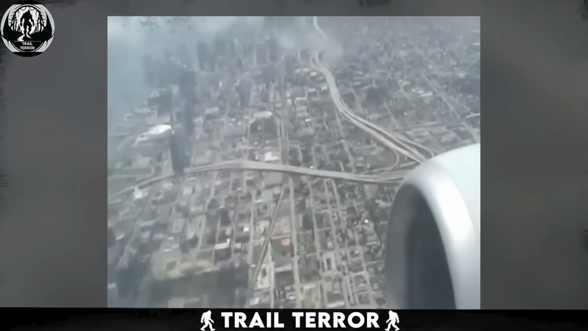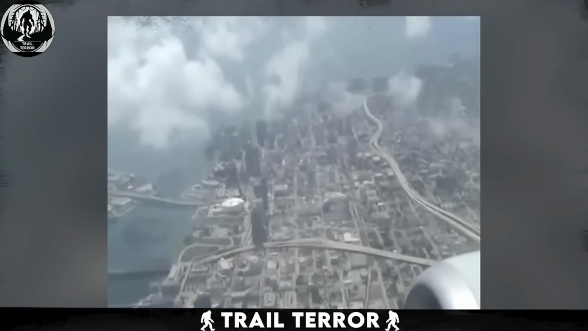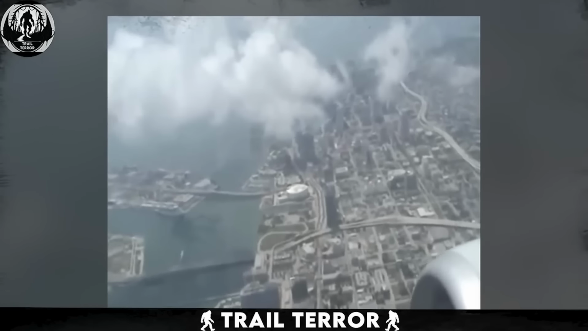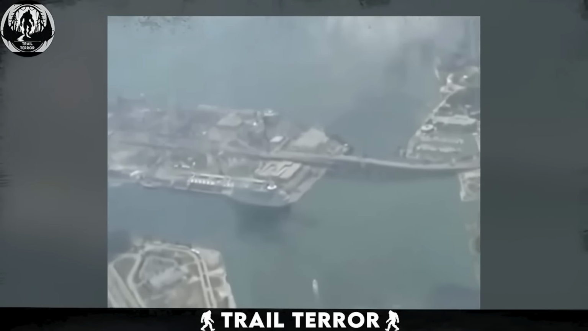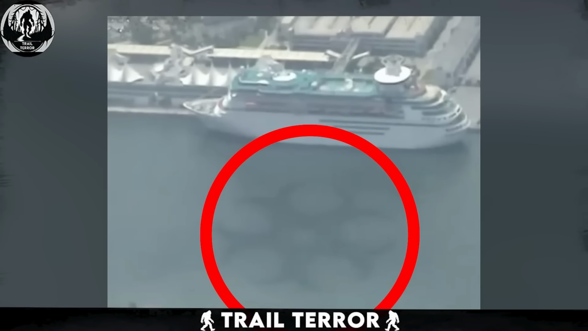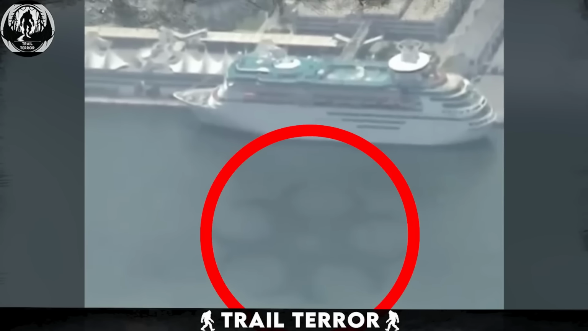The video showcases a breathtaking cityscape as seen through an airplane window. However, as the plane progresses, a ship docked nearby reveals something eerie lurking in the water. Adjacent to the ship, a colossal, mysterious shadow looms beneath the surface. Its size is immense, reminiscent of a ninja's shuriken. The shadow appears to be in motion, indicating it belongs to a living entity.